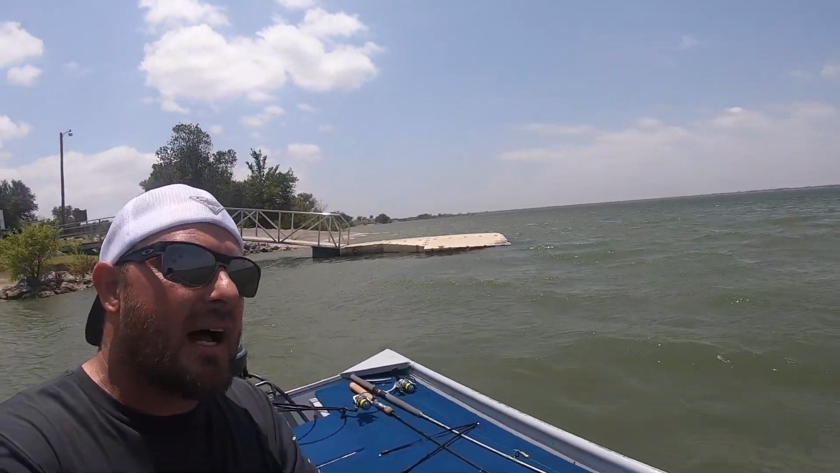Oh, you guys missed it this time. Y'all see that little courtesy dock halfway under the water? Oh my goodness.